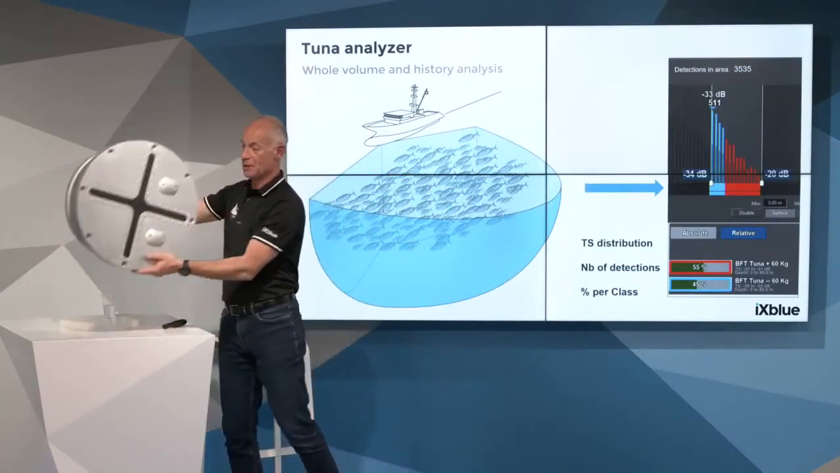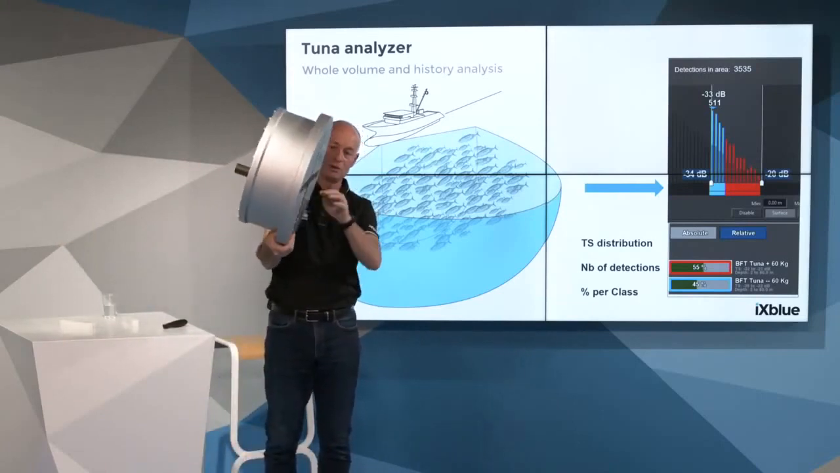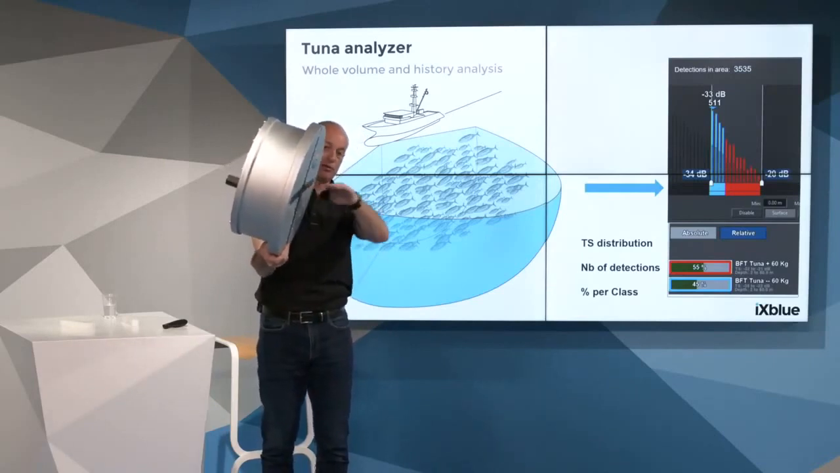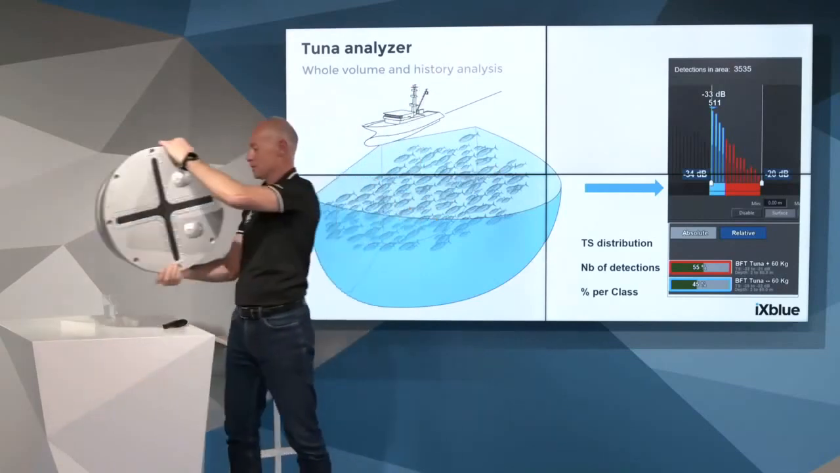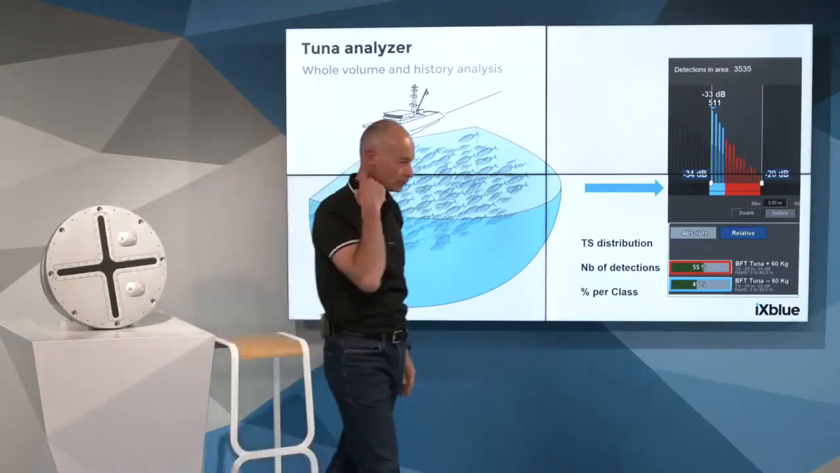And the angle from the transducer is 120 degrees, so from here to vertical to the surface. Of course, we don't take care of the birds over the surface, but it's up to surface. So there is no matter to detect below the keel.